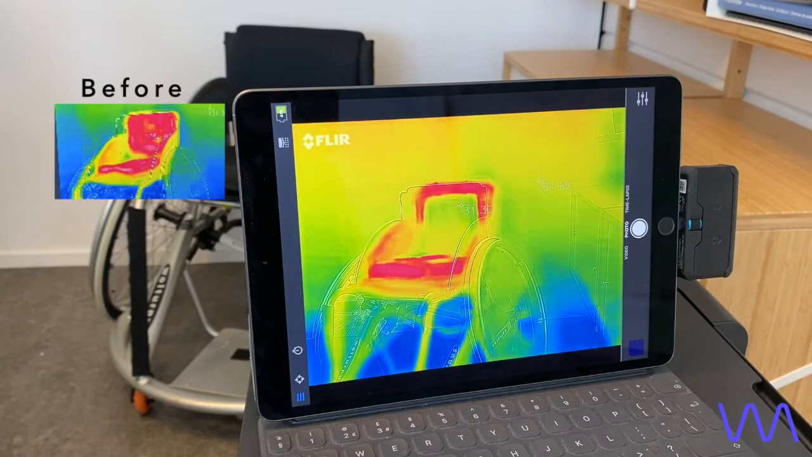So I hope this was a good representation of how we cool down. If you have any further questions or you would ever like to see this in real time, we can of course demo this another time.